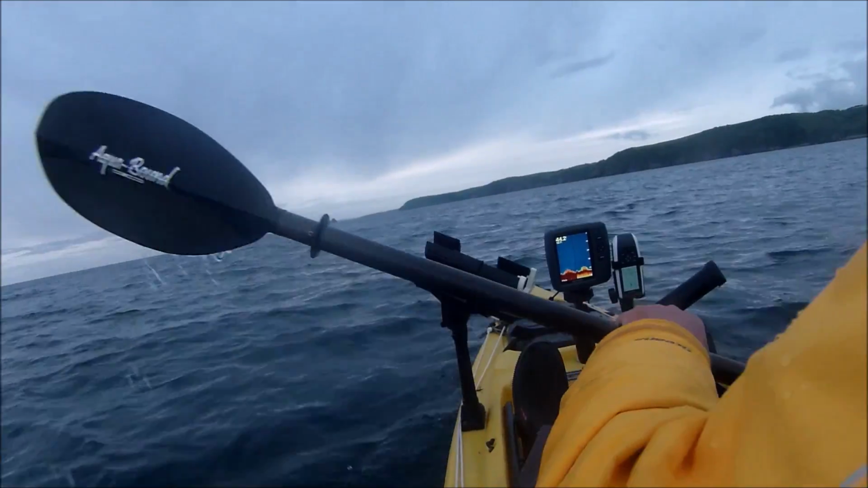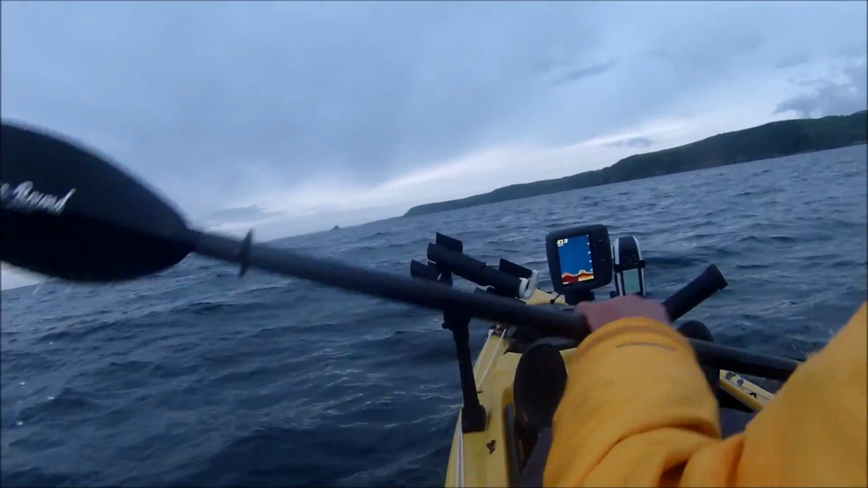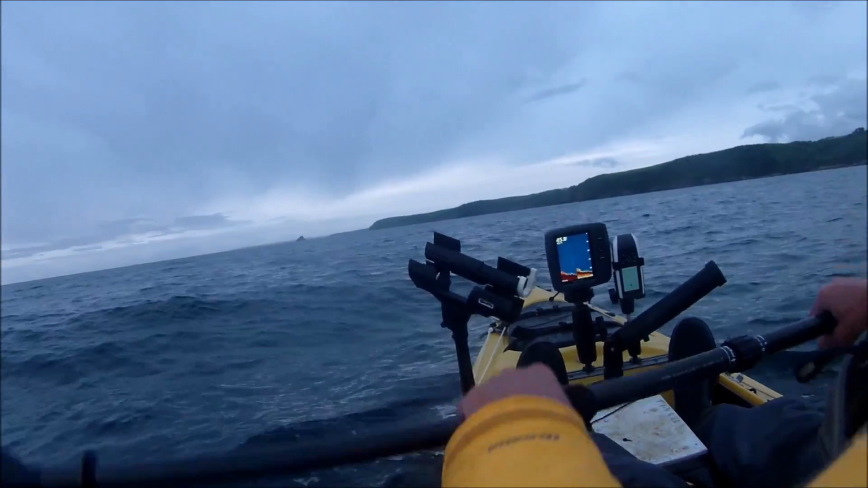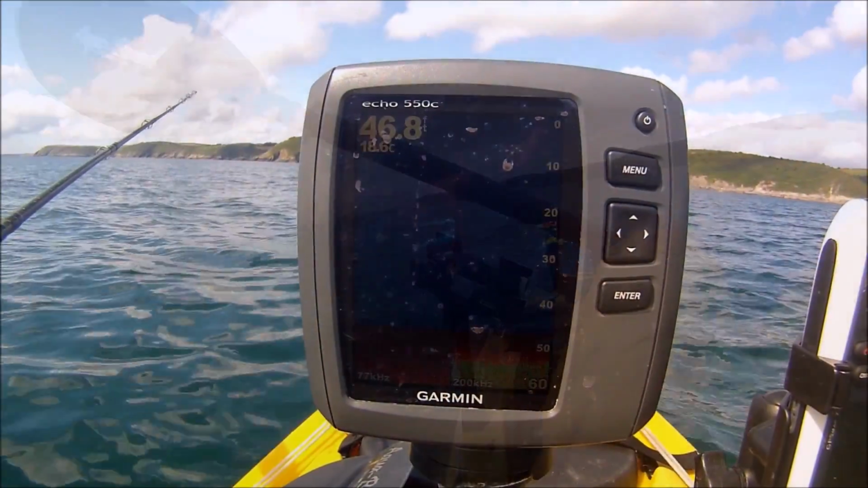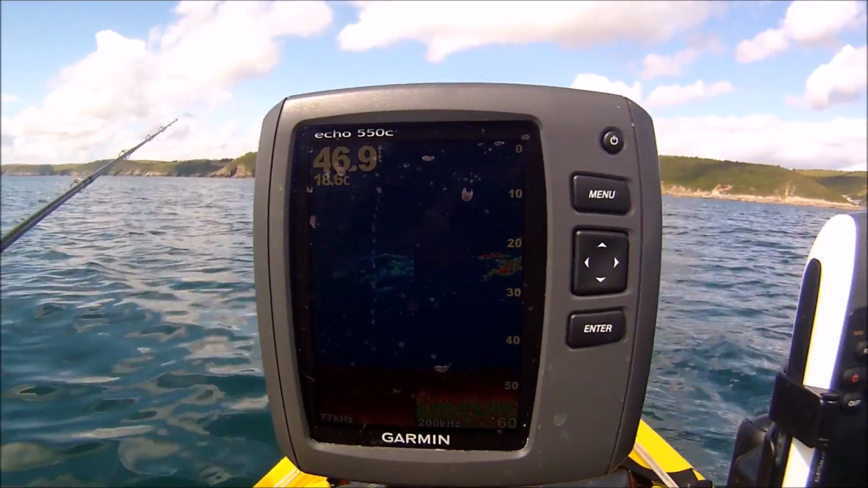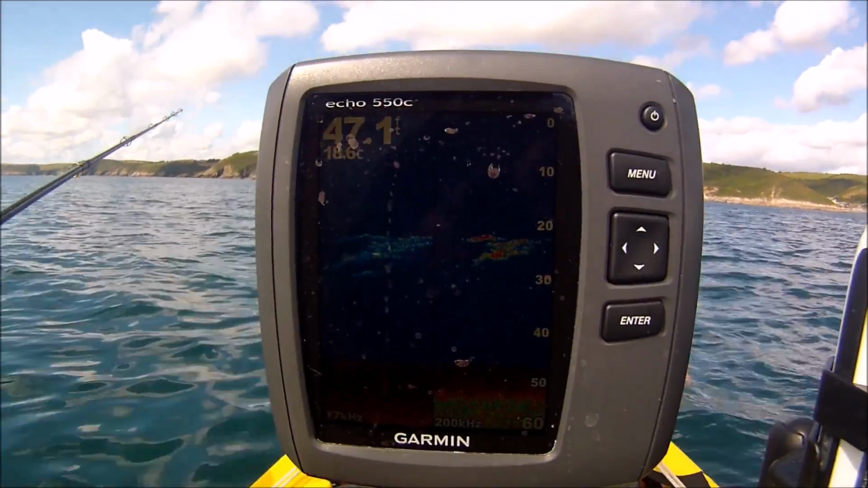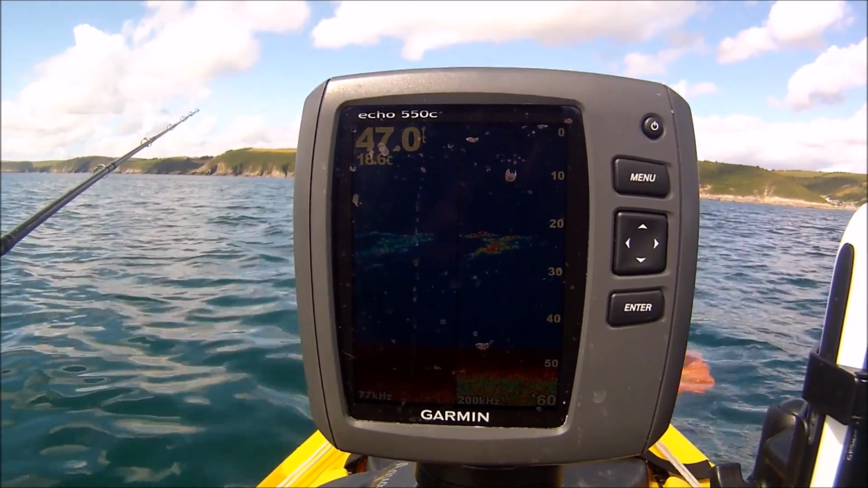I sometimes receive questions about reading a fish finder, and I must admit it took me a while to understand my Garmin Echo 550C before I could use it effectively. Although there are many different fish finders on the market, with the exception of down imaging and side imaging sonars, the basics are the same, so I decided to go through how I use mine to determine the structure of the seabed and recognise fish, and I hope you find it useful.